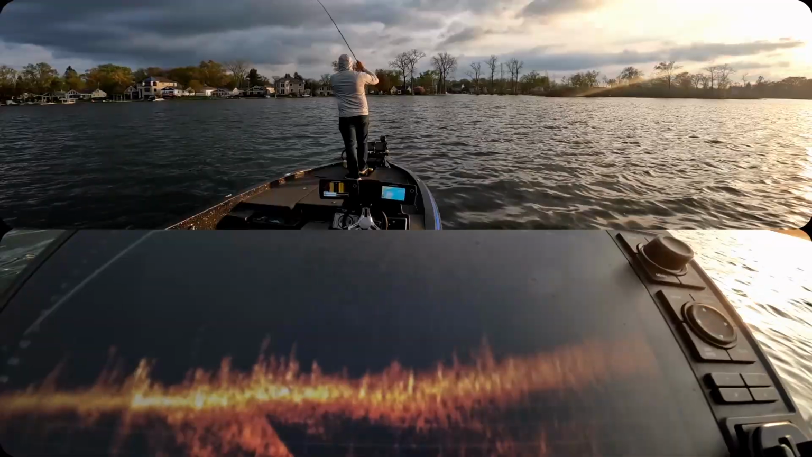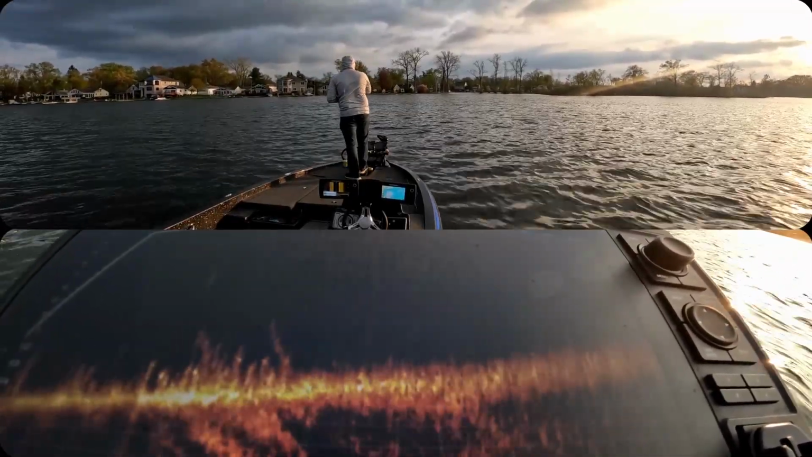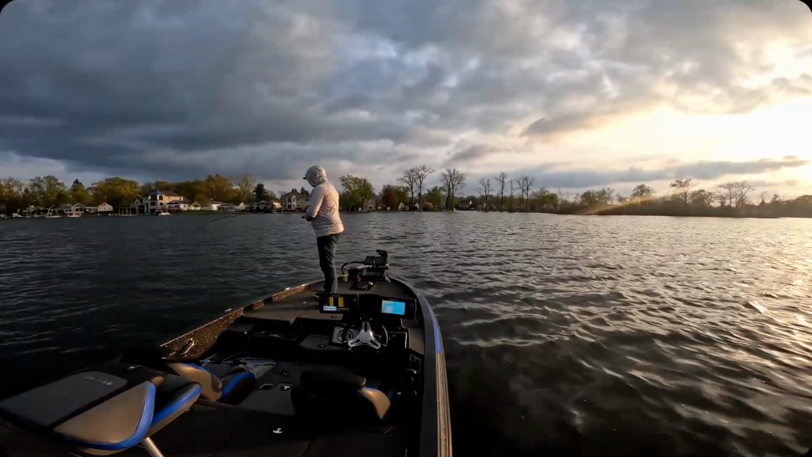That fish got it. And that's a big old walleye. I couldn't see my bait on that, but we saw the fish swimming.